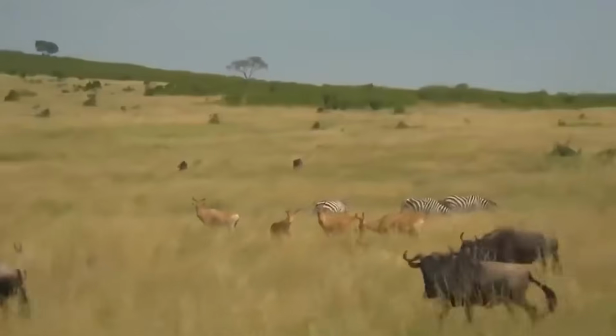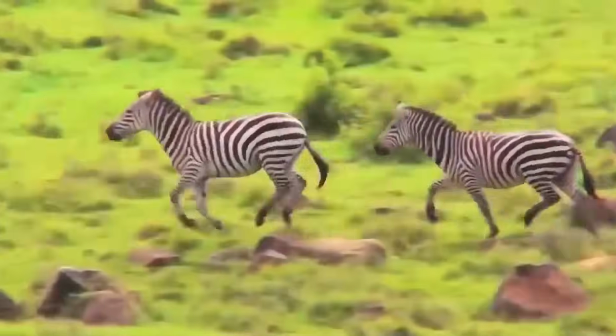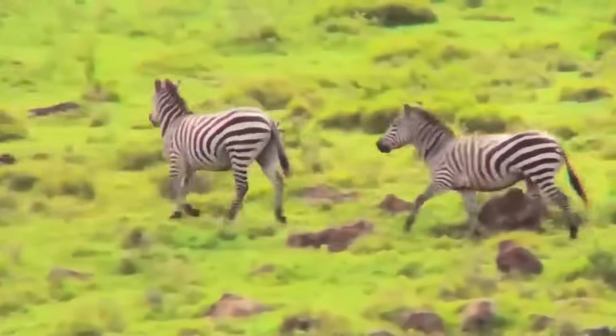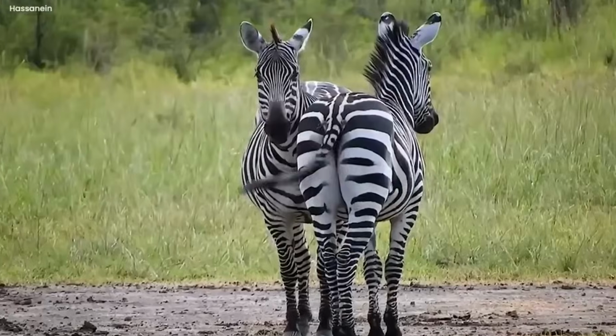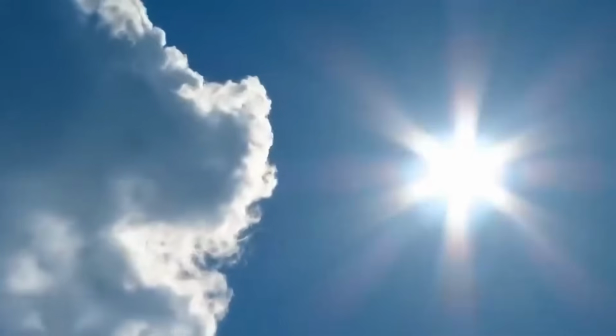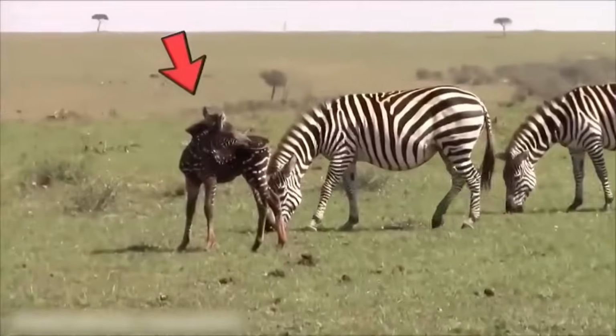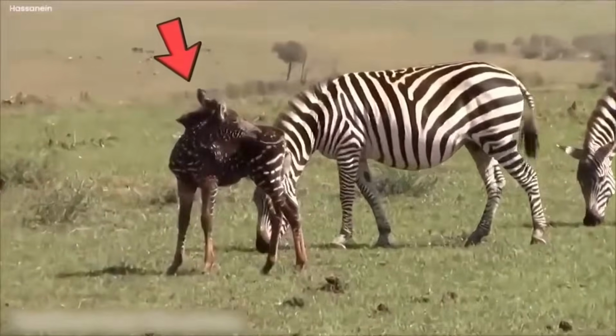Out in the African wilderness, where wild animals roam free, something strange happened. You know, zebras, those horses with black and white stripes. Well, they usually have bodies covered in those stripes, like zebra fashion. But one day, when the sun was shining bright and the grass was green, a baby zebra showed up, and it was different from all the others.